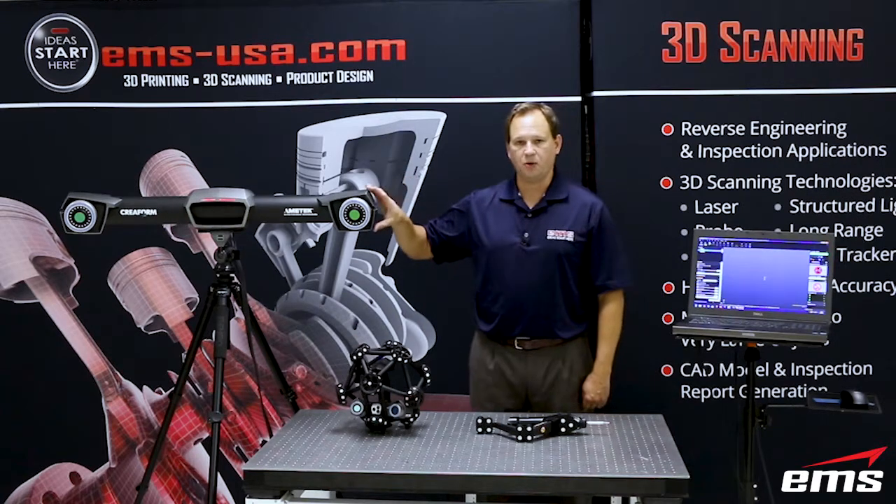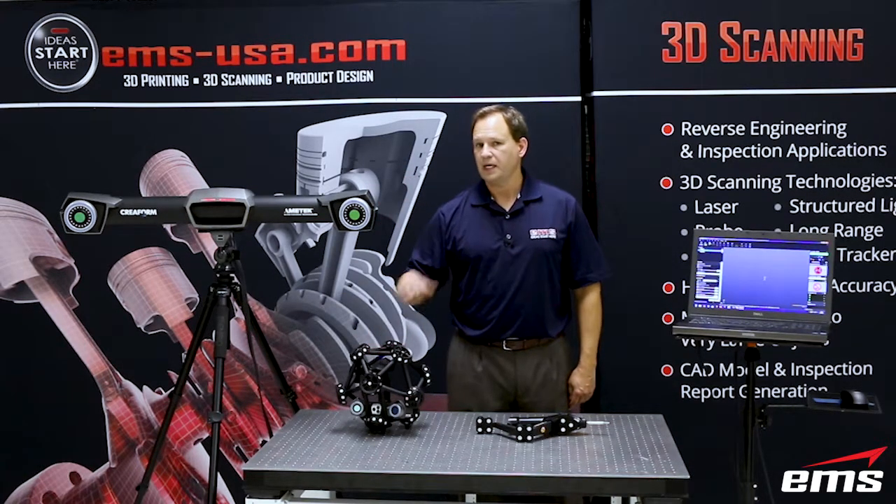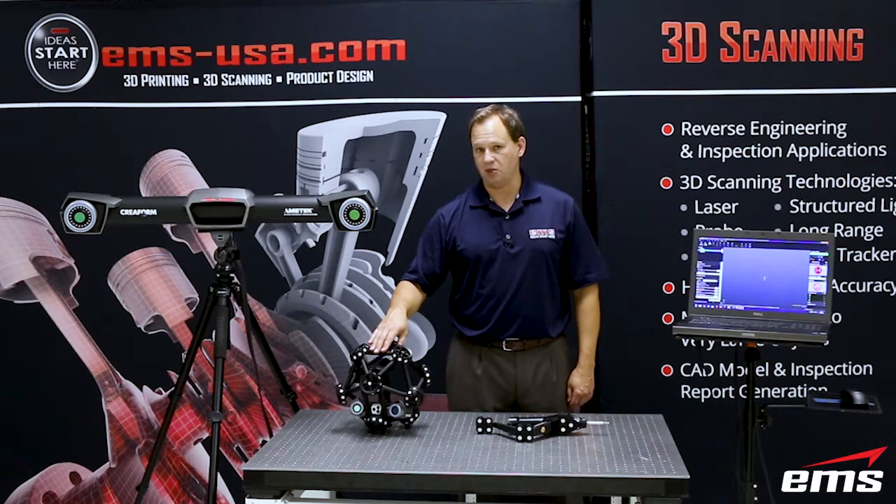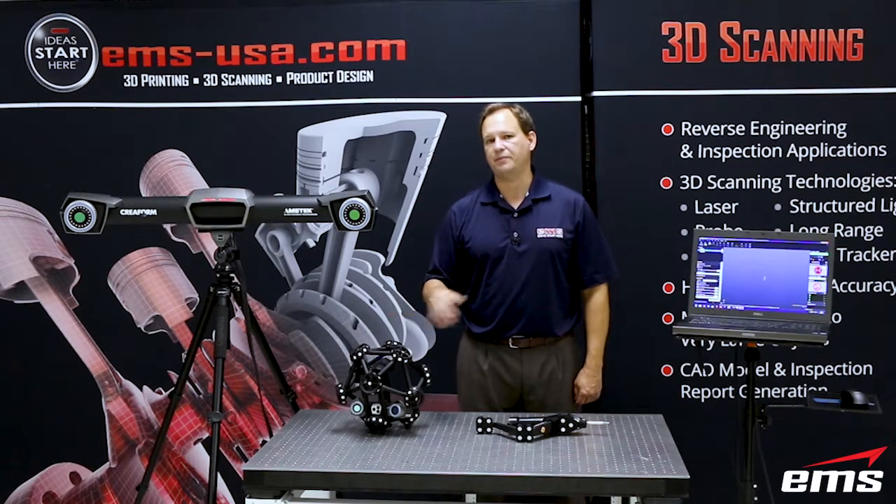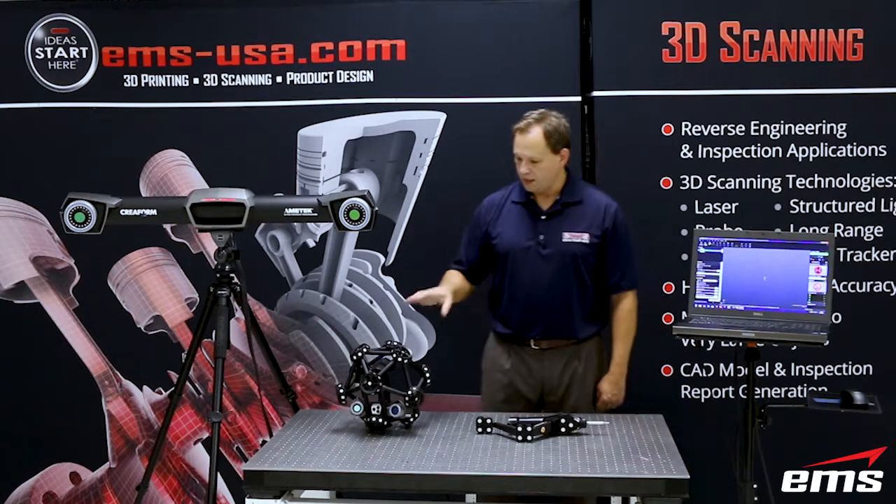So the Elite is the more accurate C-Track. The 750 model, which we're going to demonstrate here, has 14 laser lines versus the 350, which only has 6. This also has a single line mode, which I'll demo here in a minute, that lets you get into deep cavities. This is similar to the HandySCAN setup, if you're familiar with the video we've done on that, both the 300 and the 700. Very similar.